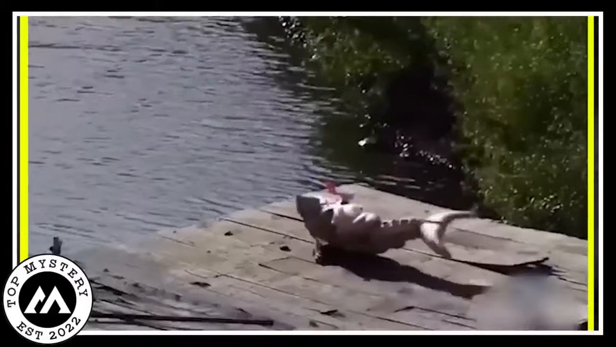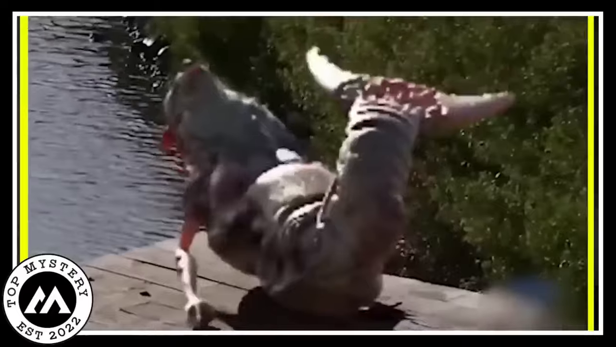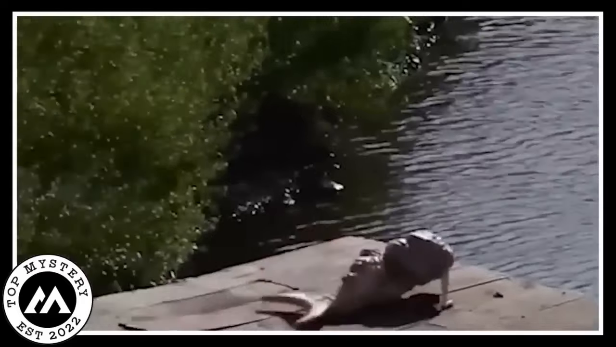The wood under the mermaid made lots of creaky sounds as it tried its best to slide back into the water. The mermaid looked super determined and kind of sad with its tail flopping on the dry wood. Every time it pushed, the old dock made noises like it was talking too.